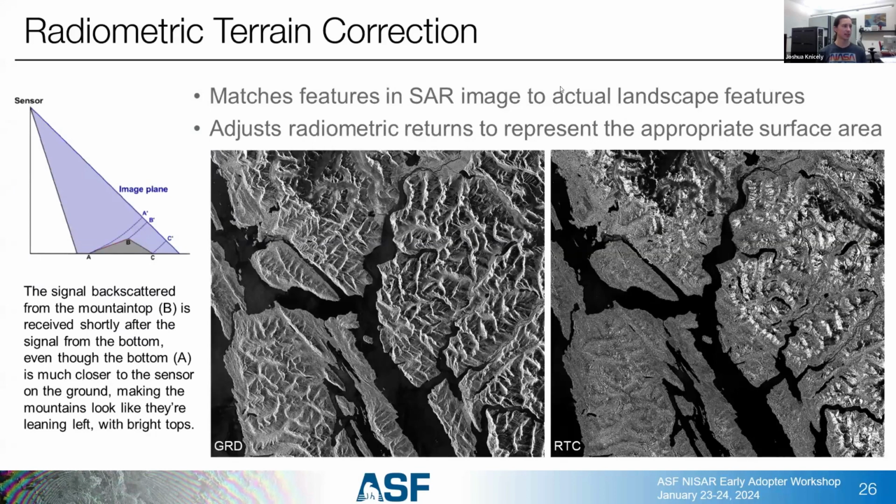All right, last slide. This is a pretty important one, radiometric terrain correction. So if we look at this image on the left, this is where we see those terrain distortions that happen with the fact that we're using an active sensor. Everything in here looks like it's leaning to the left, which is toward the sensor, and everything on the left side looks brighter.